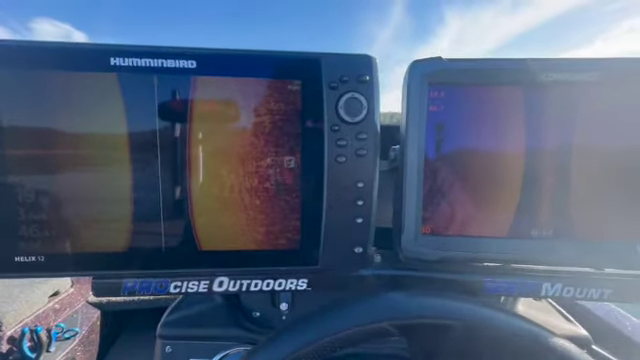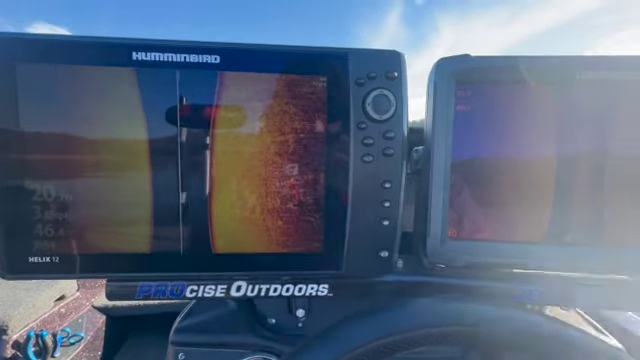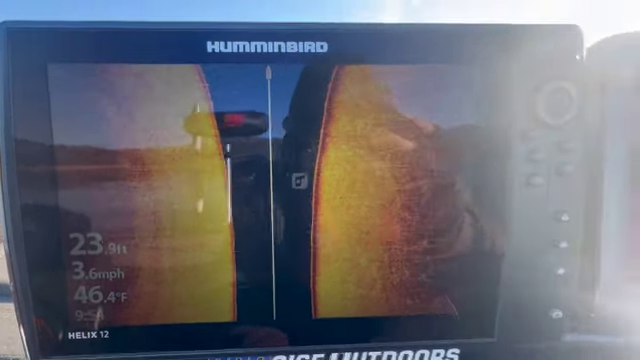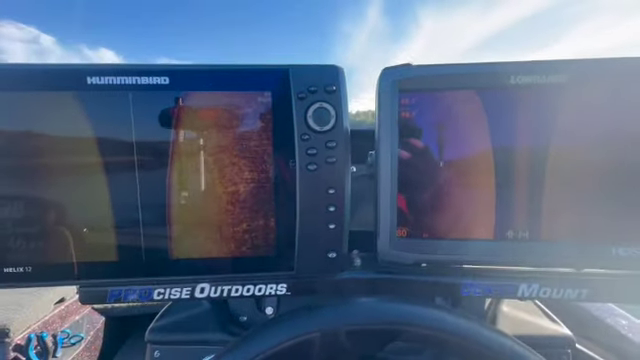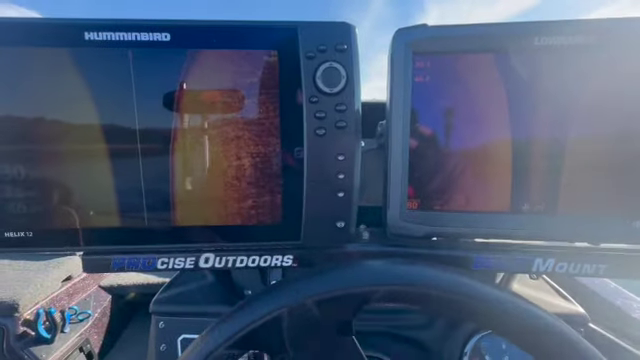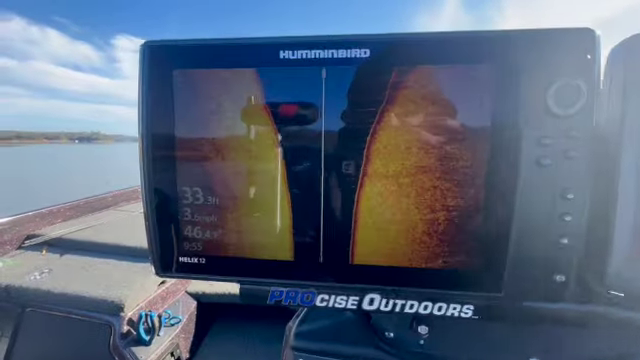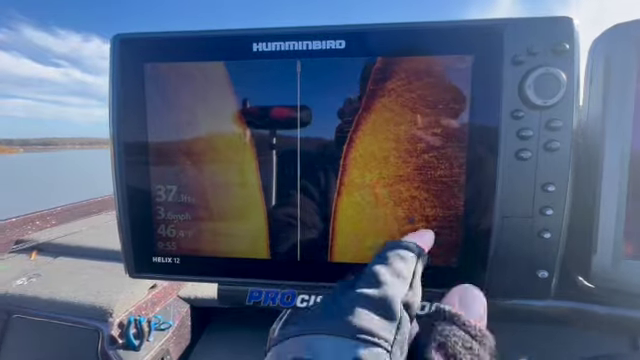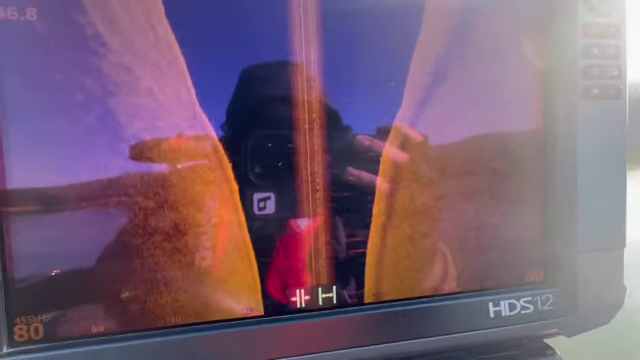Alright, I kind of want to see if I can show y'all some of the differences here. I'm coming past a little island. If you'll notice, both units, since I'm running side scan, have some interference, running two different transducers on the same frequency setting. But as we go around this island, if you notice, the Humminbird unit has a lot less interference, and you can kind of make out individual rocks over here, whereas on this unit it looks more just like smooth bottom.